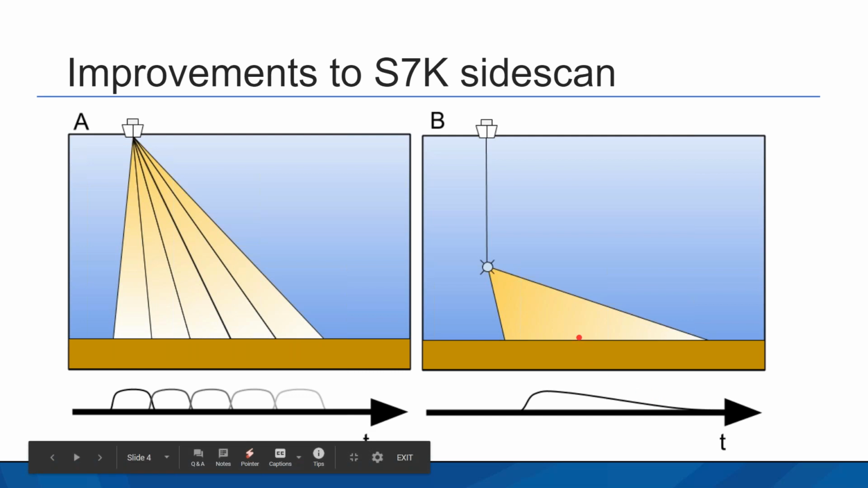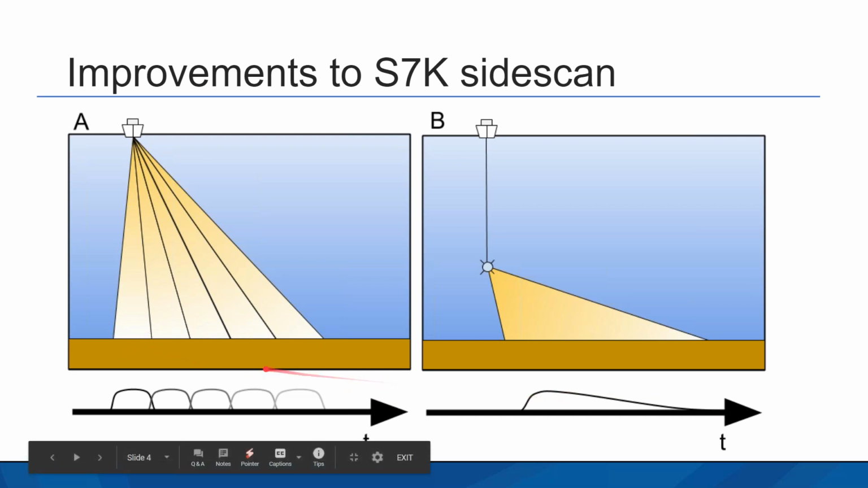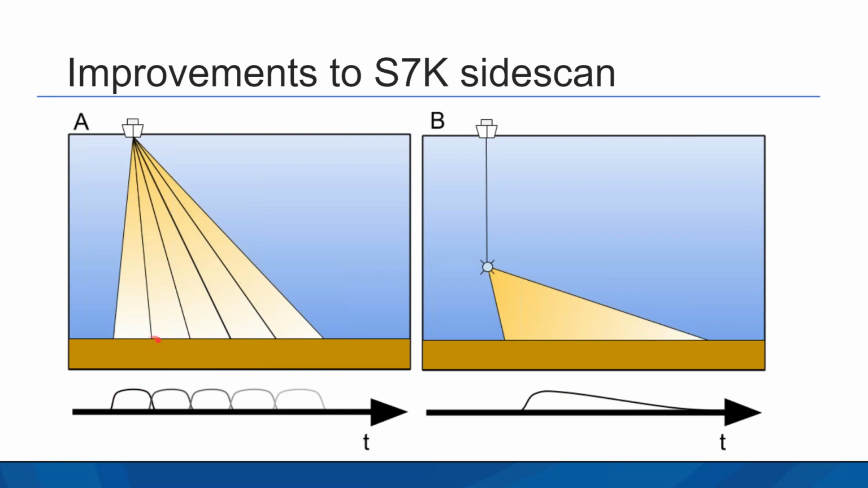Now, how do you do the same thing in a multi-beam? On a multi-beam system, each one of the beams is effectively a miniature version of this, only it's focused on this one small area. So to create an image equivalent to the side scan, you have to piece together the little chunk of seafloor reflectivity that is collected as the beam sweeps across the seafloor.